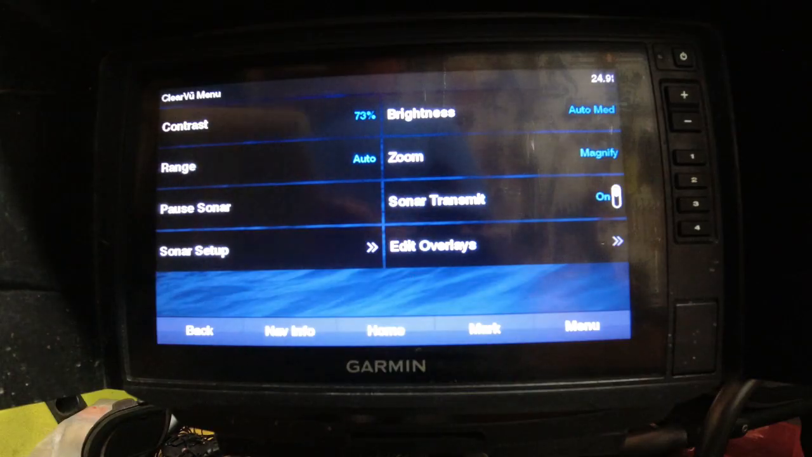I put some pictures up on Facebook of my down imaging, and some people were asking about settings, so I'm going to make a video just on the settings for the Garmin UHDs and 93 SVs. You know, the same ones that were being sold for like 600 bucks online. Tons of kayakers have this, and a lot of people aren't getting the full amount out of it. So I'm here to help you guys try to get more out of your fish finders. Let's dive in.